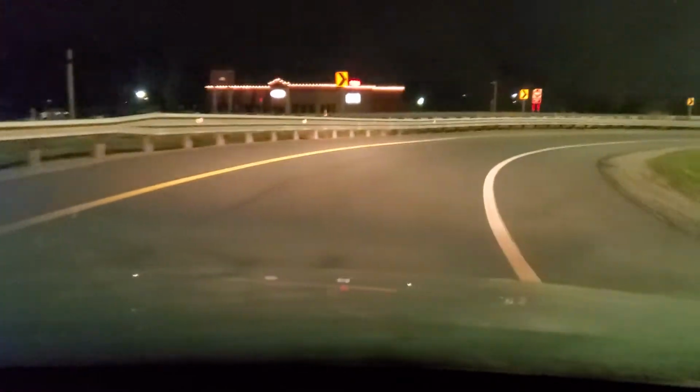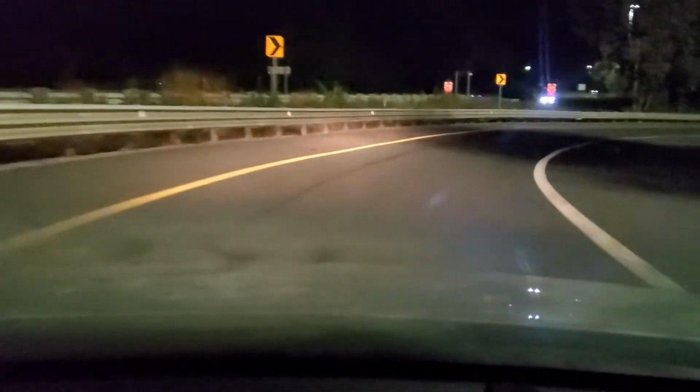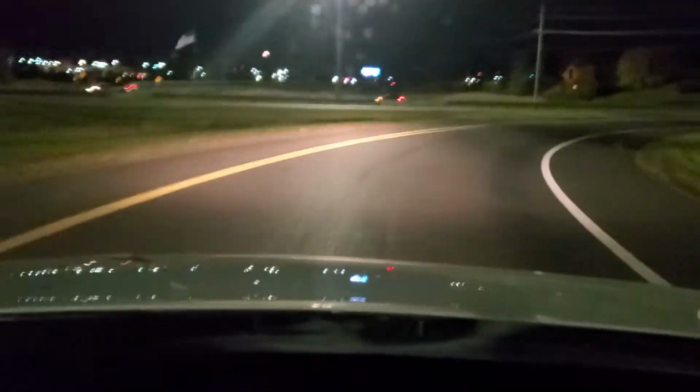Okay, night drive explained. So we're basically going over the cloverleaf right now, and it's really important that you have great speed control coming around this cloverleaf, because if you don't, you will definitely lose control. So you want to go slow around the curve, and if you look at the guardrail, you're going to drift toward the guardrail. So what you need to do is go around slowly and smoothly.